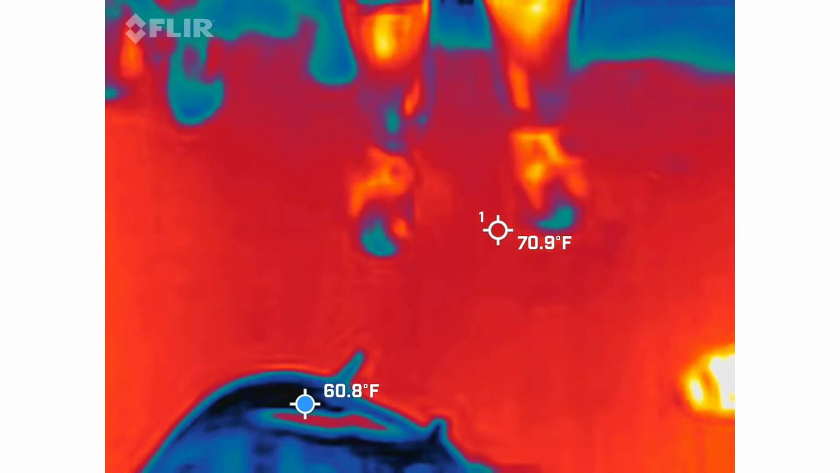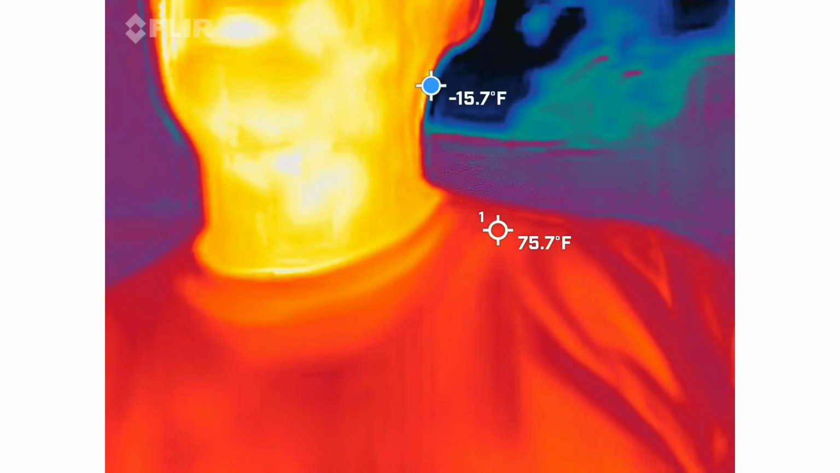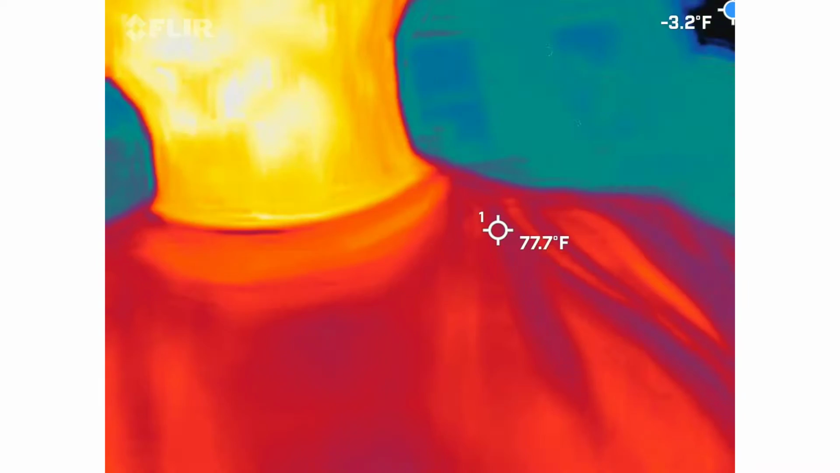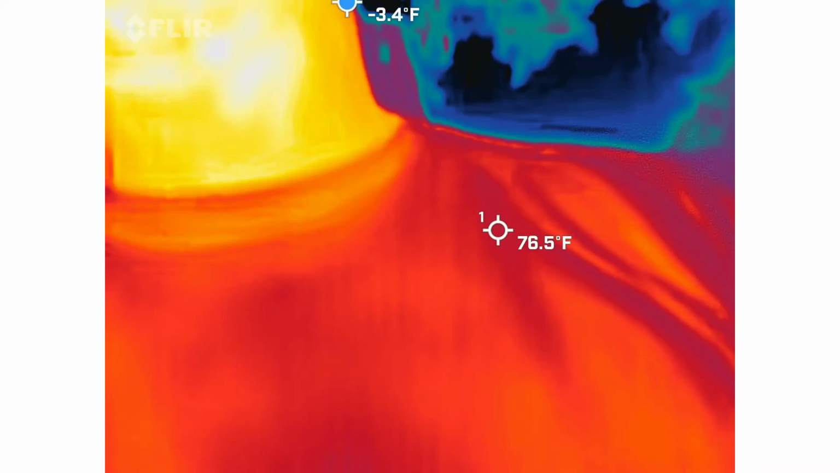The first device we're going to be using is thermal imaging. So why would I want thermal imaging inside of a ghost hunt? Come on, guys, it's interactive. You want to be able to detect energies. Not energies, but heat. Not heat. Cold. We're looking for cold spots, literally. So it is the old adage, and it is a true science.